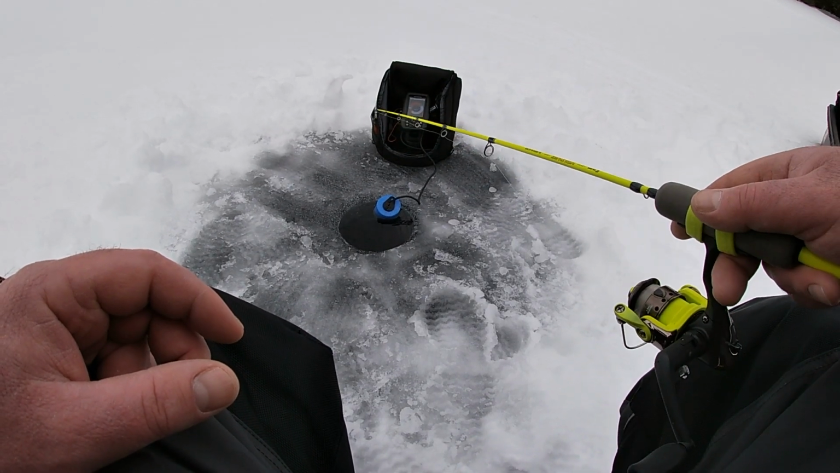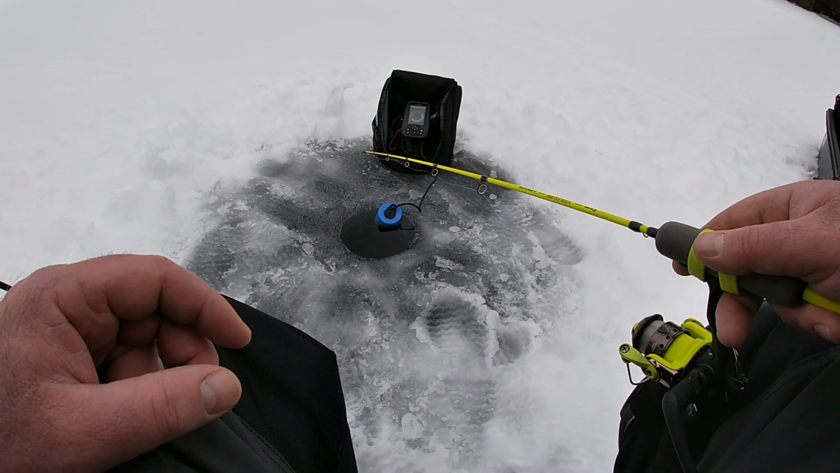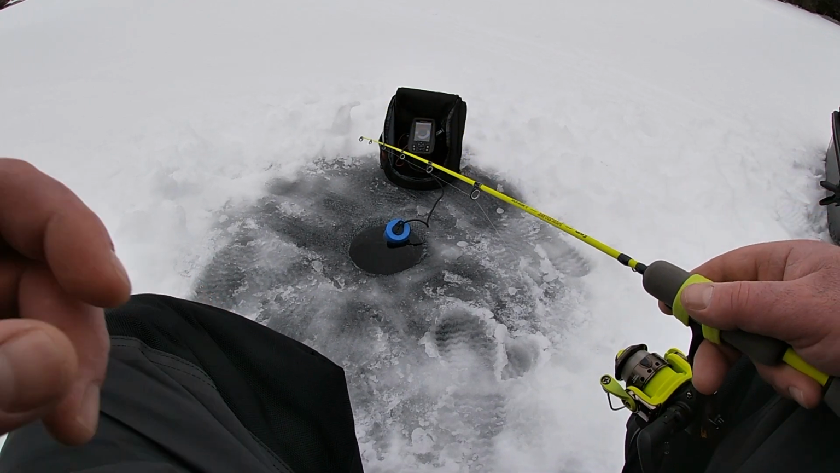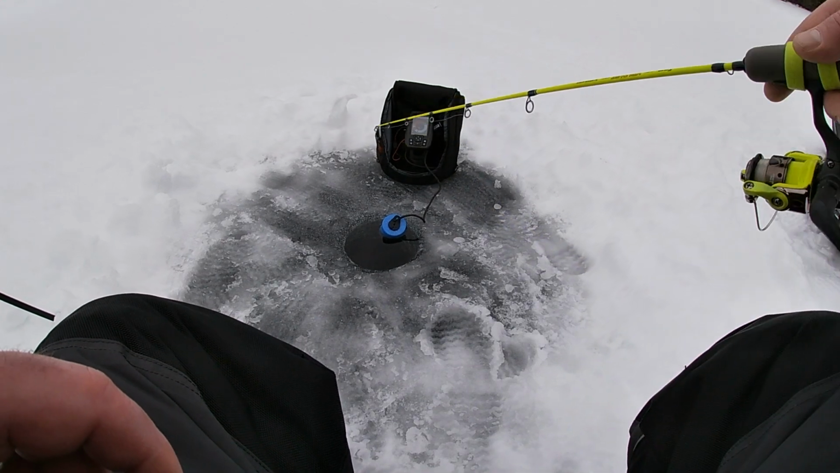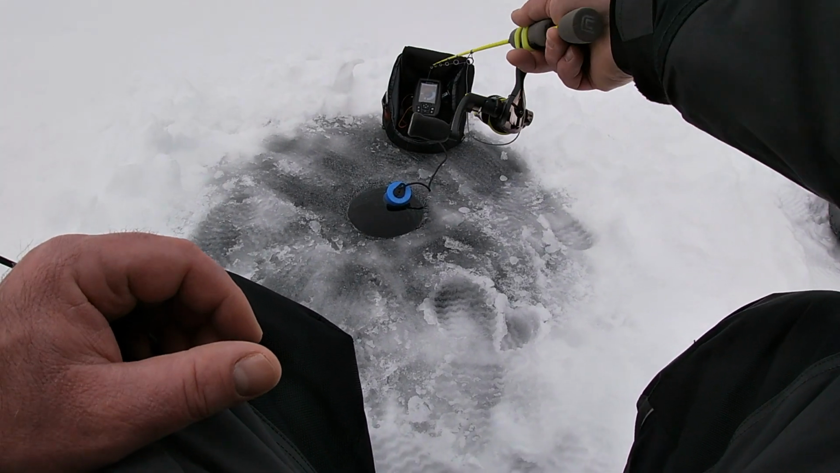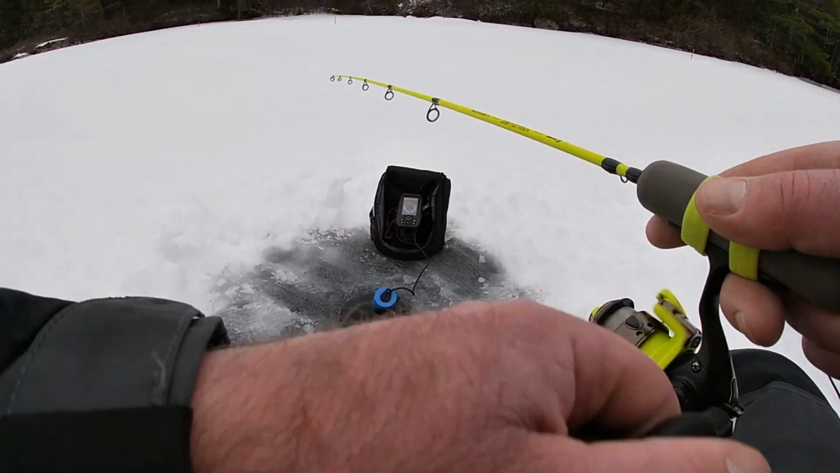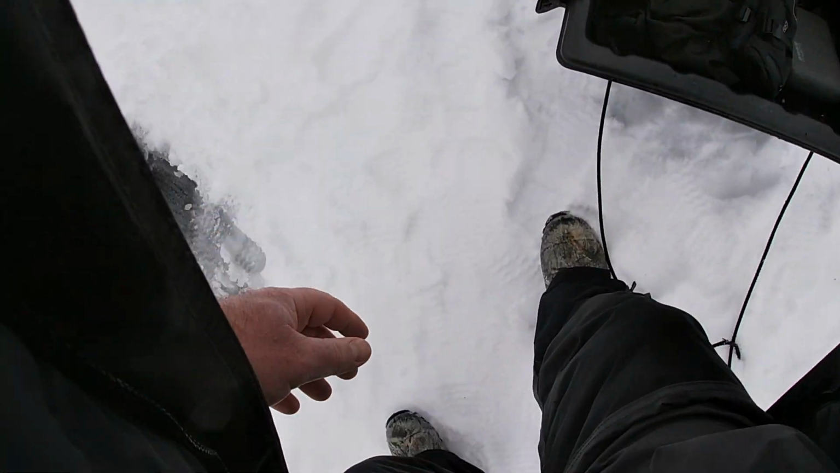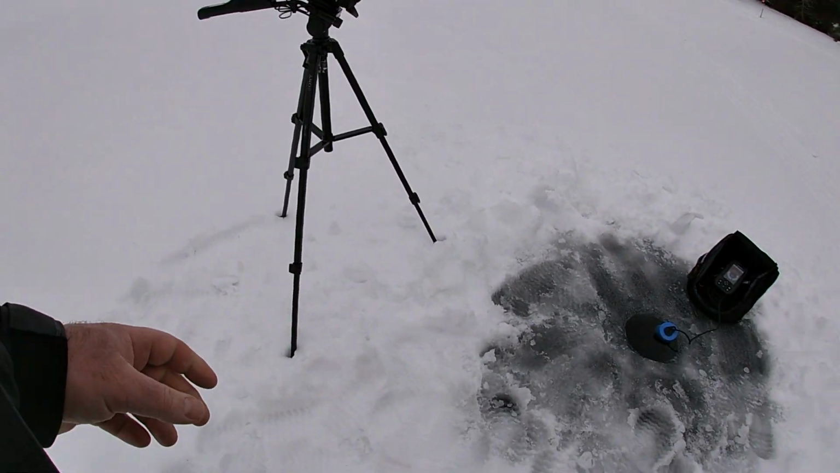I'm hoping to get a tip up. I'd like to catch a nice feisty little brook trout. Oh, there's something at 6 feet. Oh, I got a tip up. Got me a, yes. Let's go get it. Nice. All right, let's go.